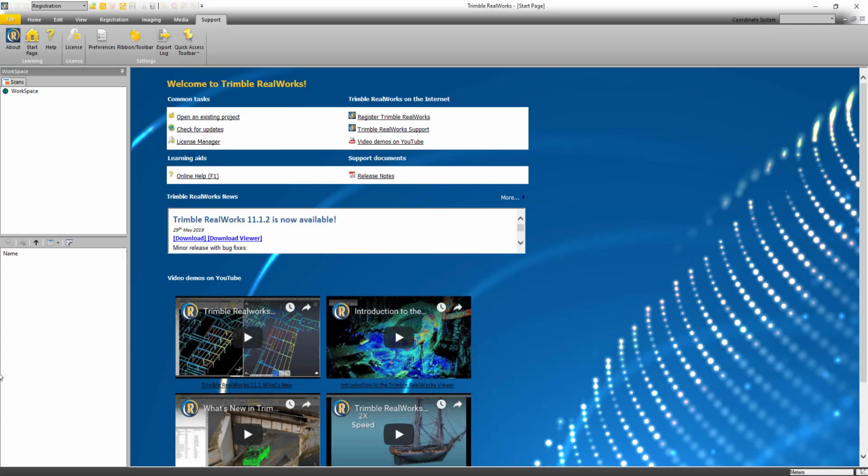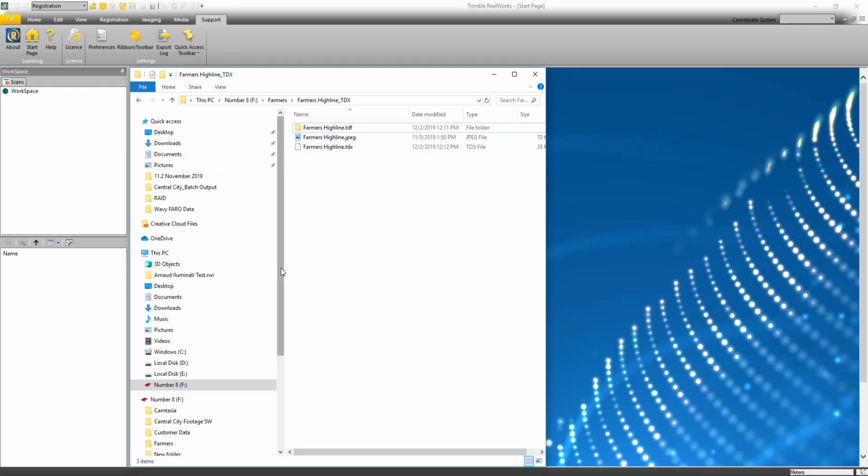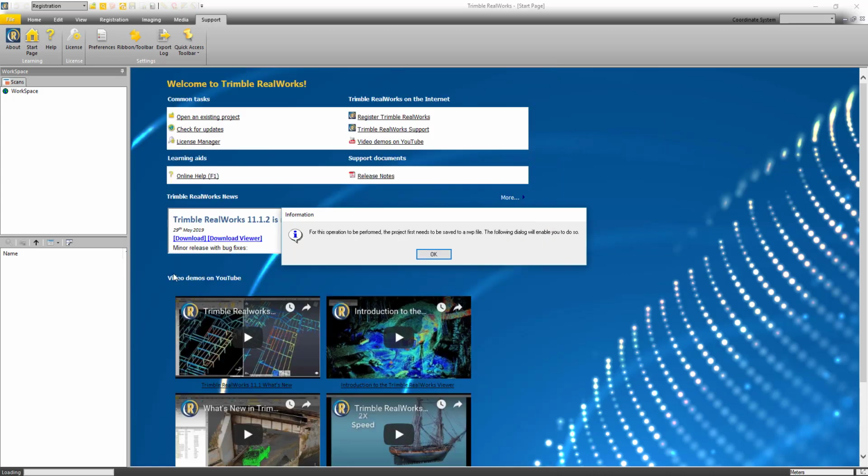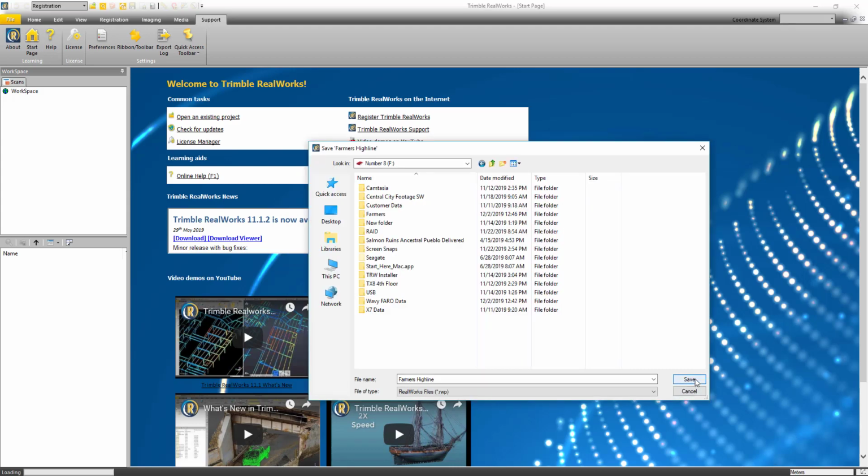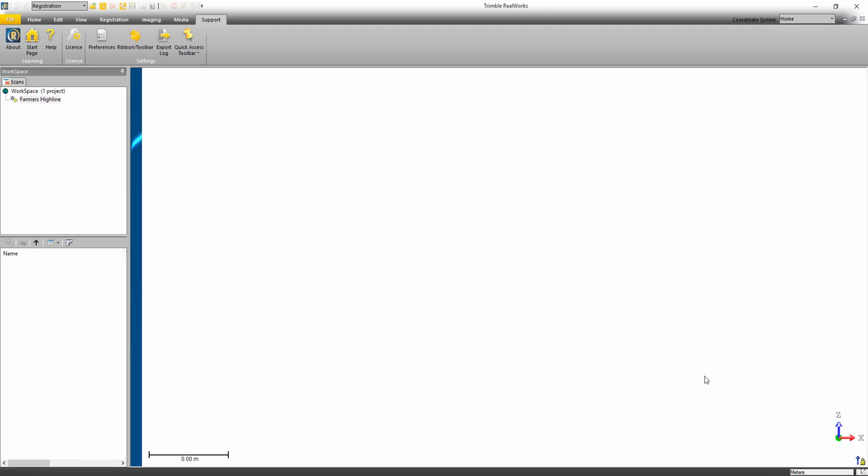So I'm going to start off right away with importing some Trimble X7 data. This is a file that was exported from Trimble Perspective. I'm just going to grab this TDX file and drag it onto the desktop. And I'm just going to minimize that. There's a dialog telling me I need to save it as a RealWorks project. I'm just going to click OK, and then just click Save to save that as a RealWorks project.